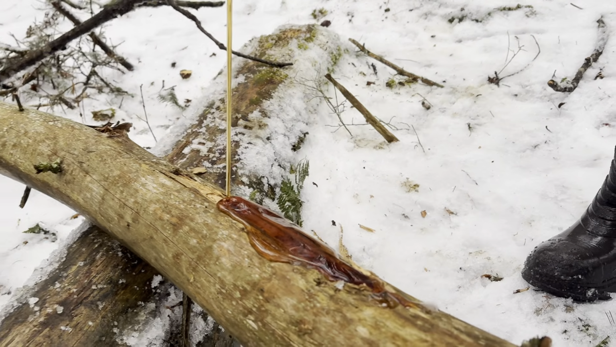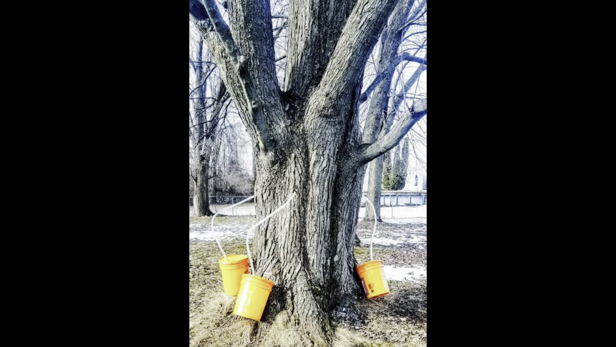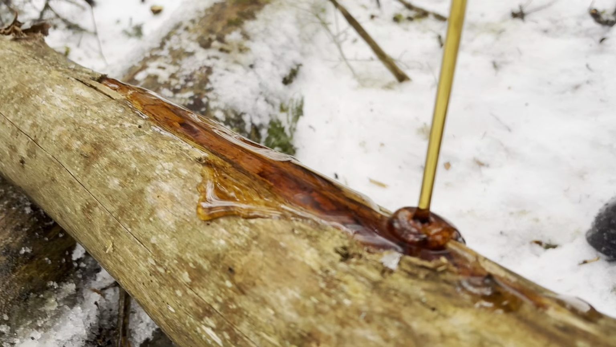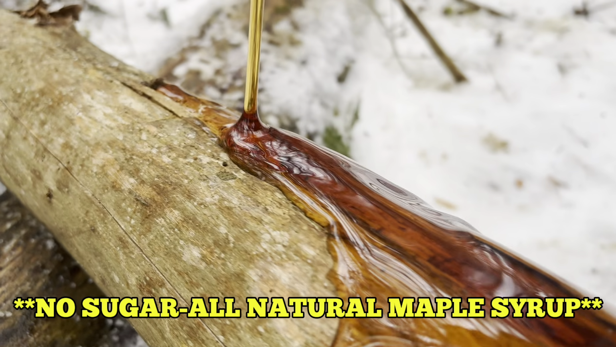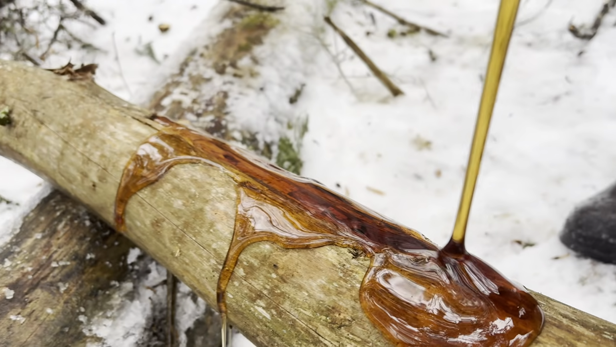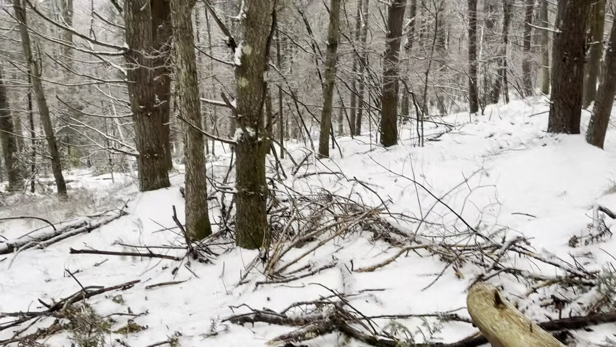So if you guys live anywhere near maple trees, you've probably seen buckets like these hanging off of them. These are to collect maple syrup, and that gave me an idea. What would happen if we left a pile of maple syrup soaked logs in the forest? We did just that, and we put a trail camera over it, and the following footage is what we caught.